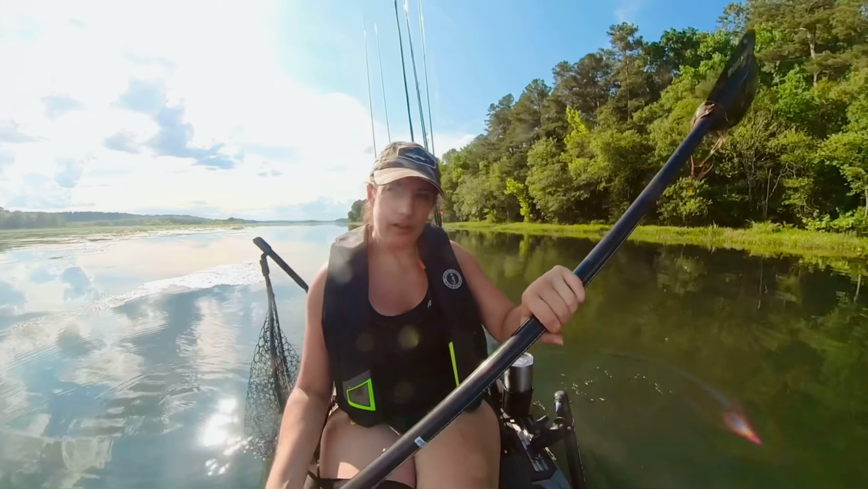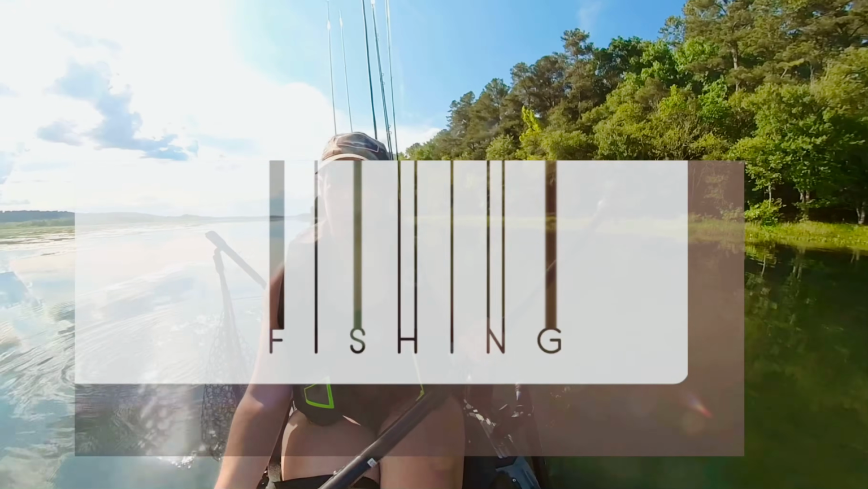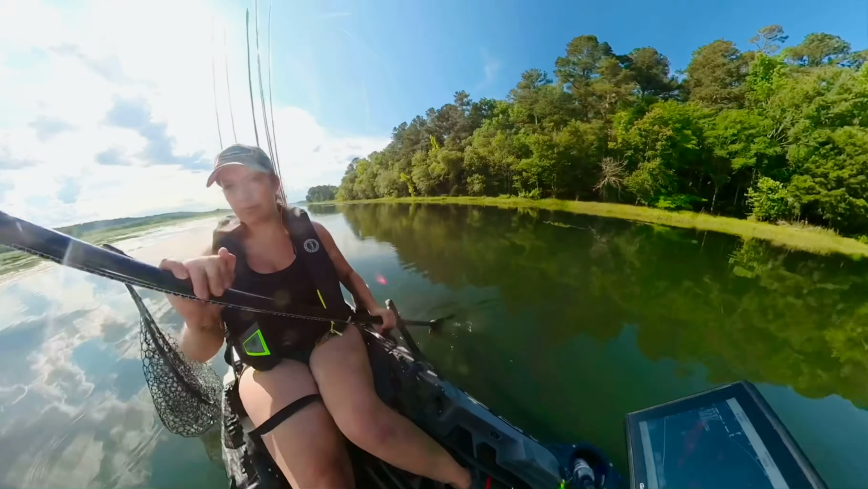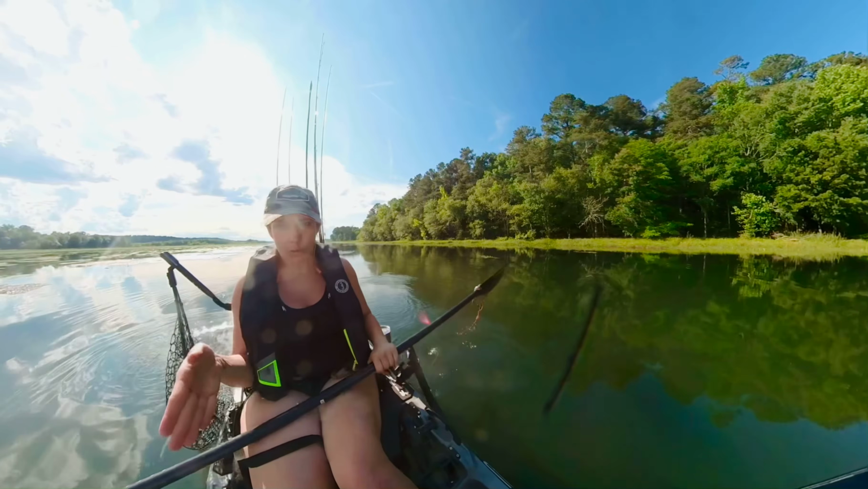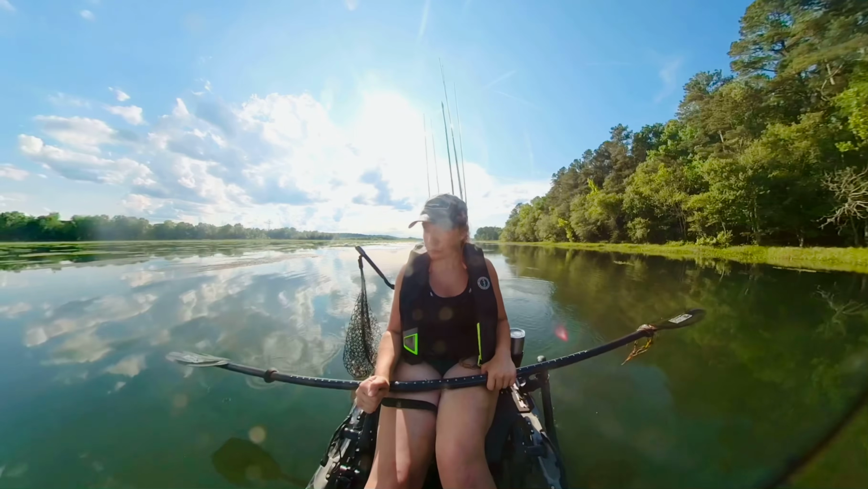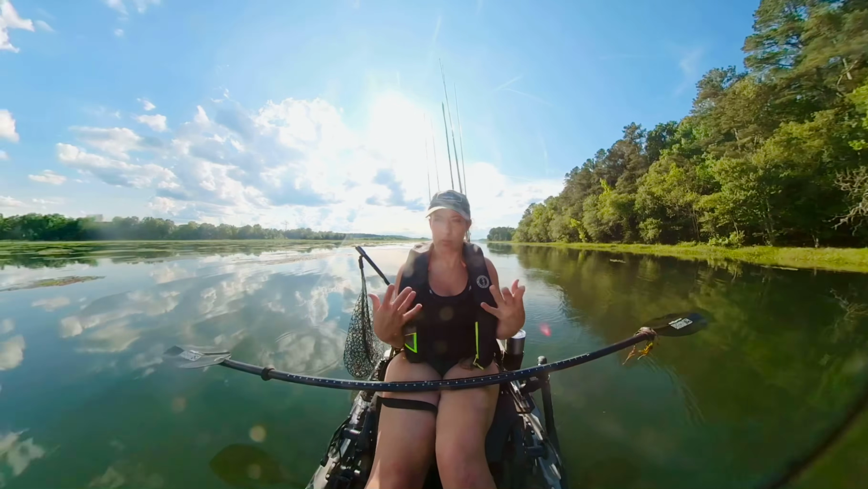Today I'm going to be talking about the Garmin Livescope, and I do a lot of shallow water fishing, so I have discovered perspective mode is definitely, if you're fishing shallow water and heavy cover, you want to have it on perspective mode. And I'm going to just go through how I have mine set up.